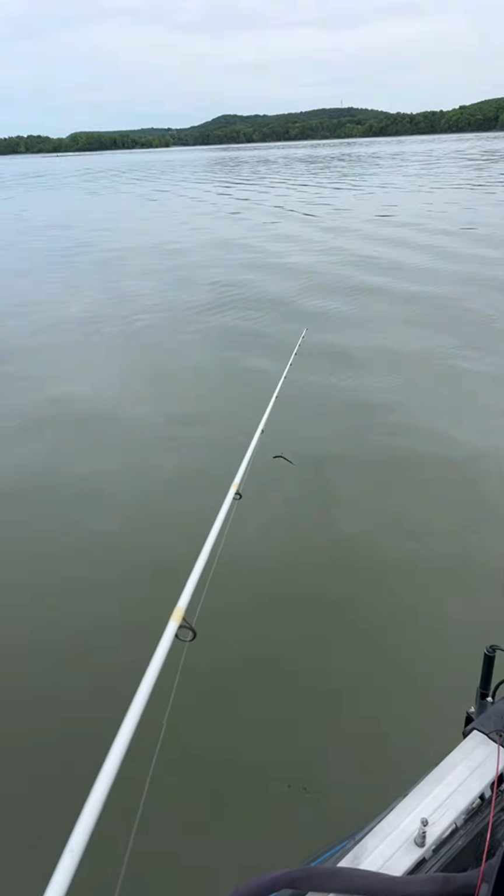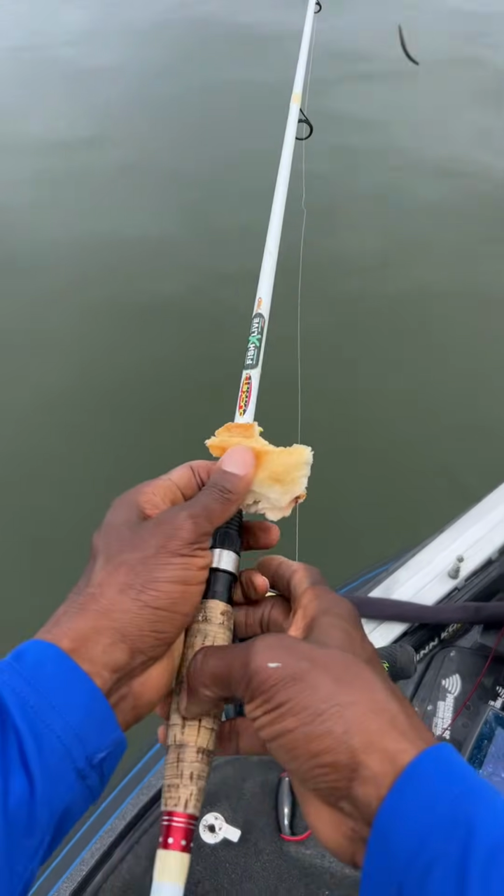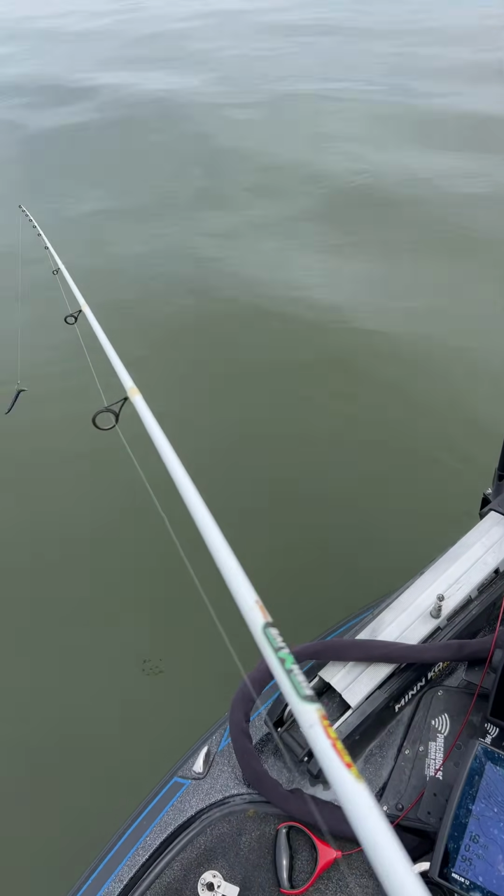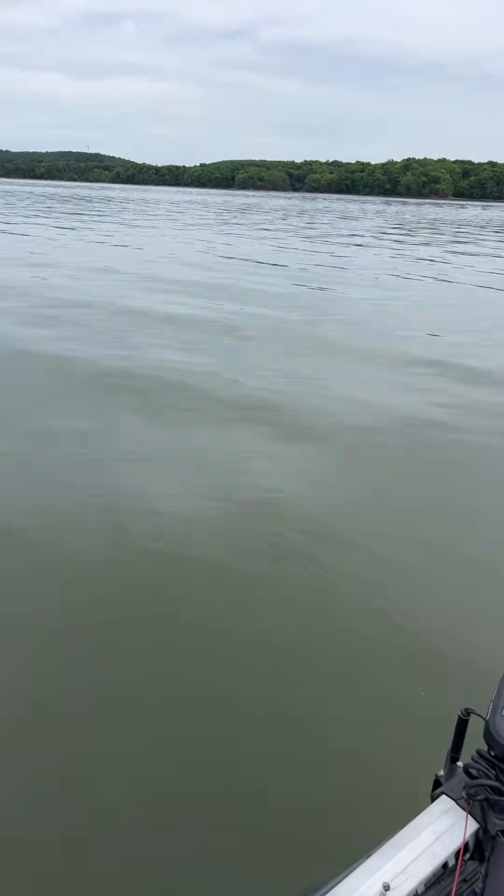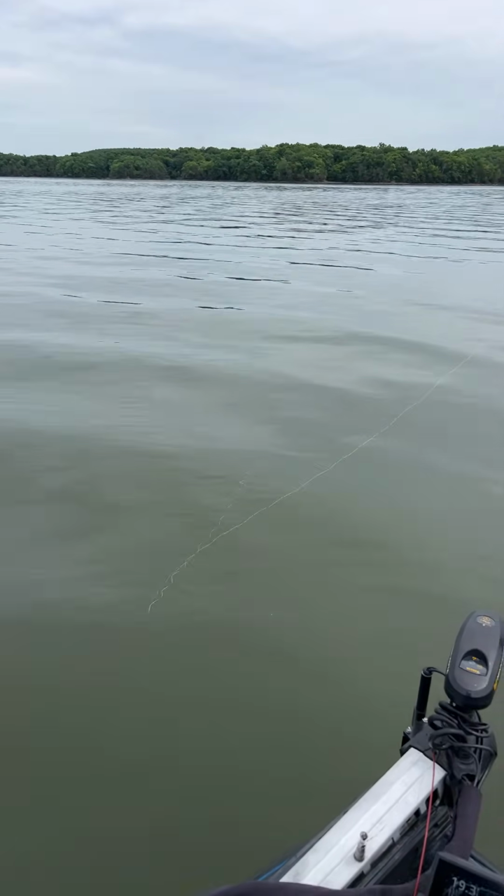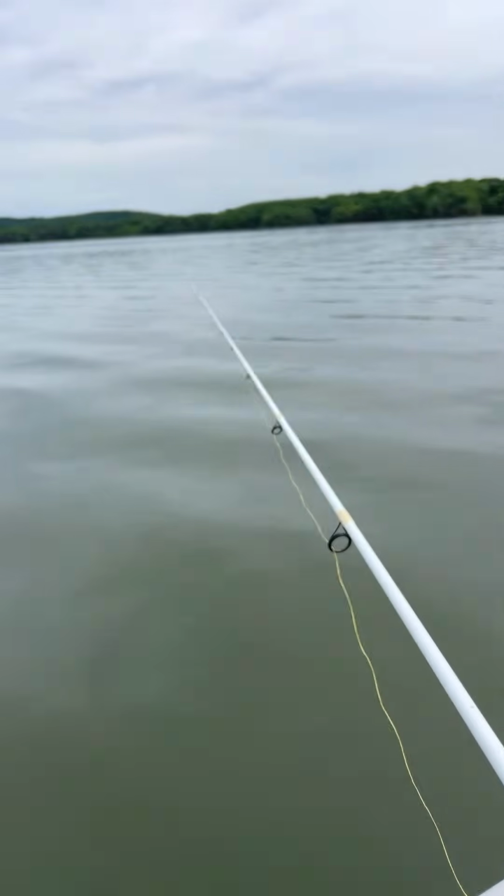All right, look at that. I'm sitting here paying attention to my sandwich and that guy on the boat. Didn't even realize I had a fish on. They biting. They biting pretty good. Let's see if I can get another one on there. A little bit bigger this time. Yes, sir. Out here on Lake Chickamauga.